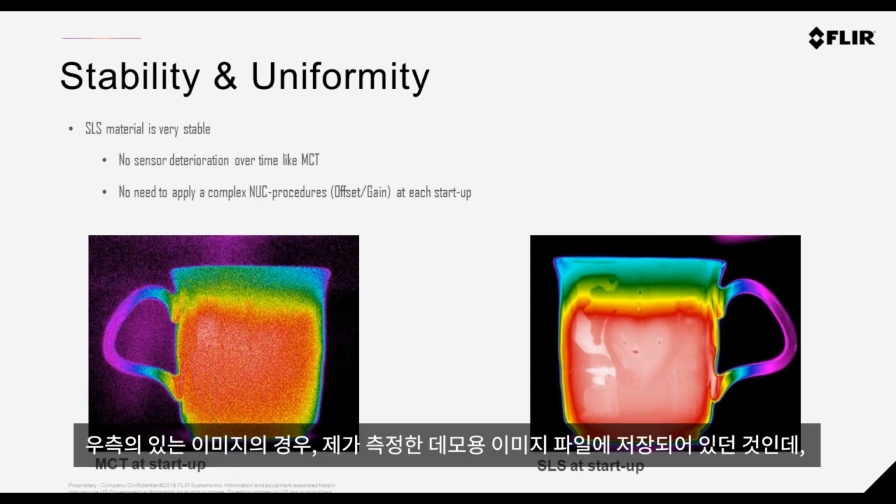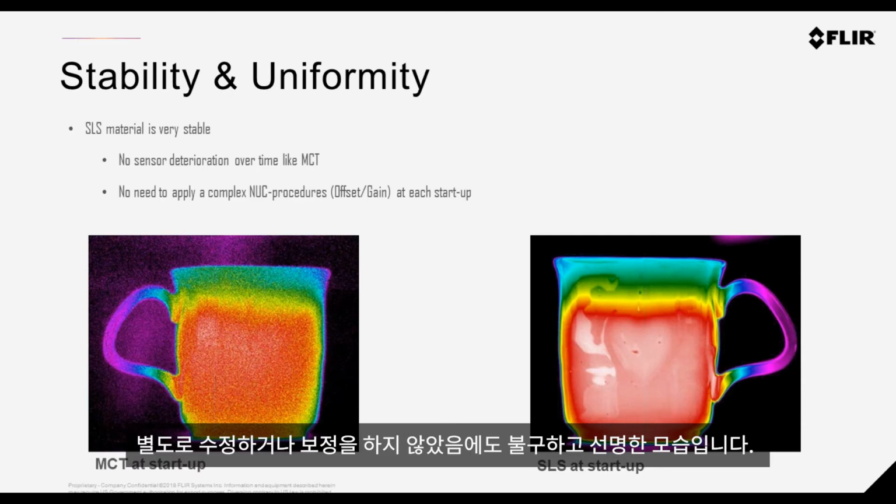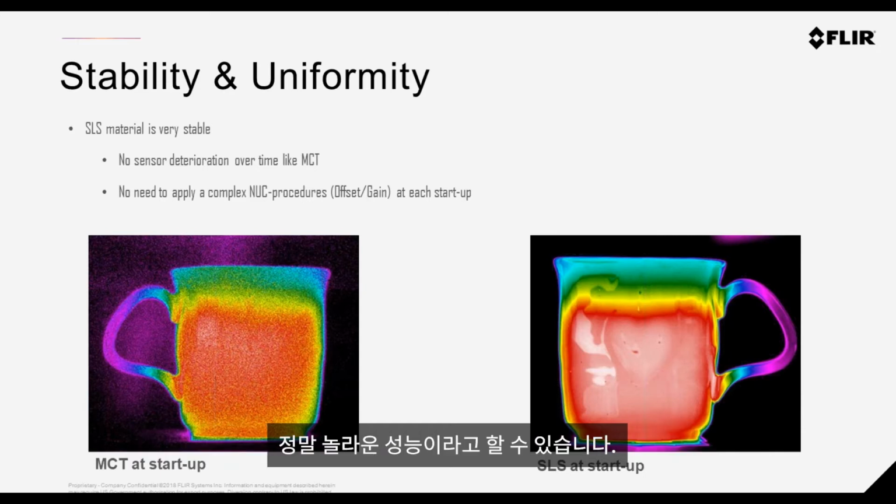And this camera here on the right hand side, this is actually from my demo stock. And this hasn't been corrected or updated in nearly a year, which is almost unheard of if you're familiar or you're using this MCT type of sensor already.